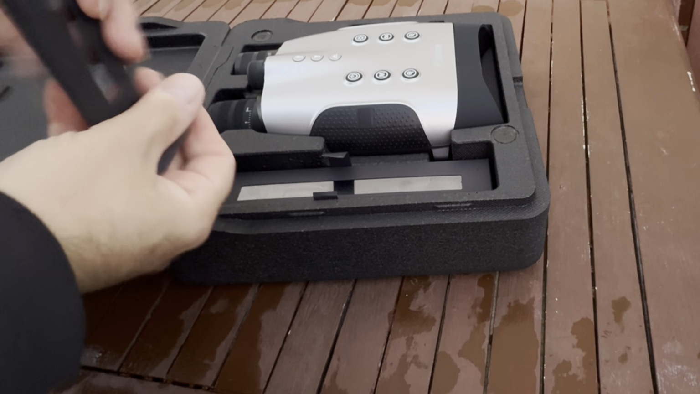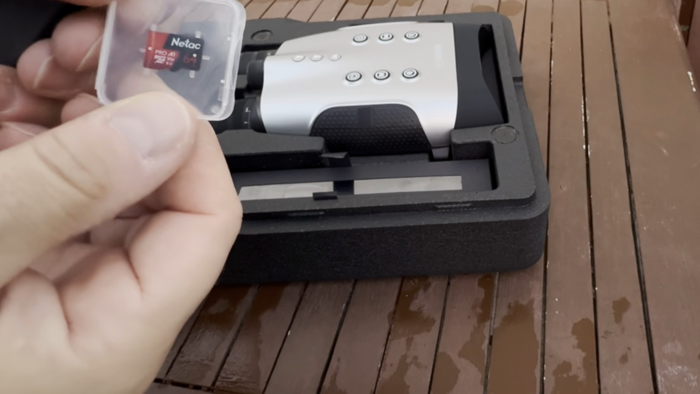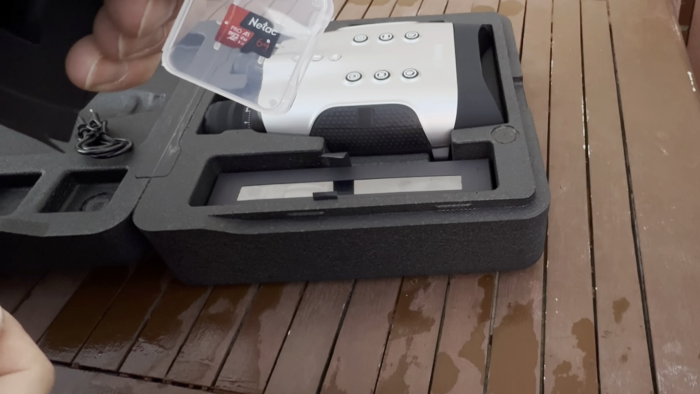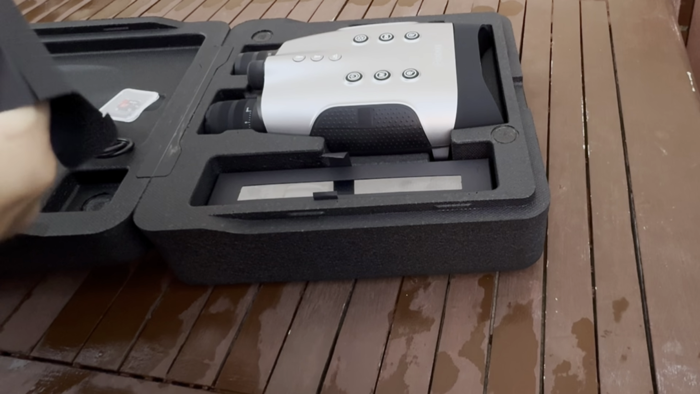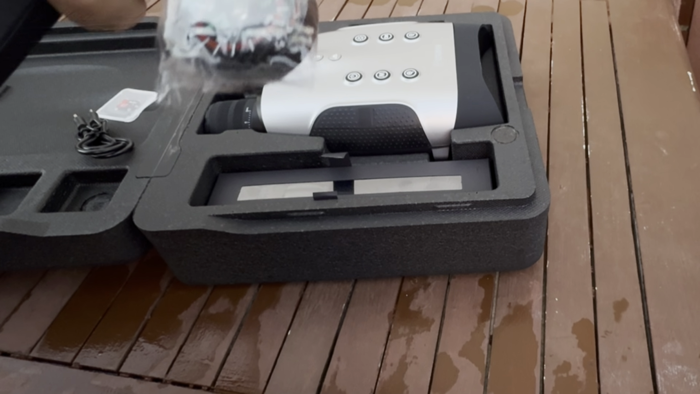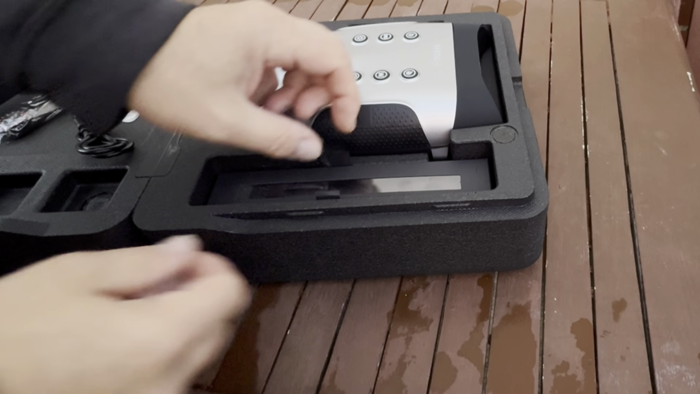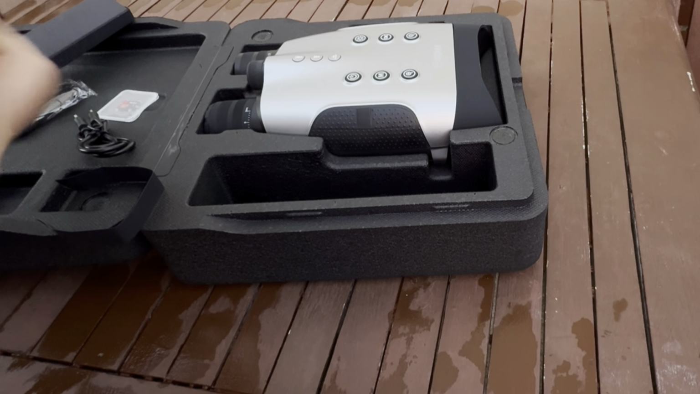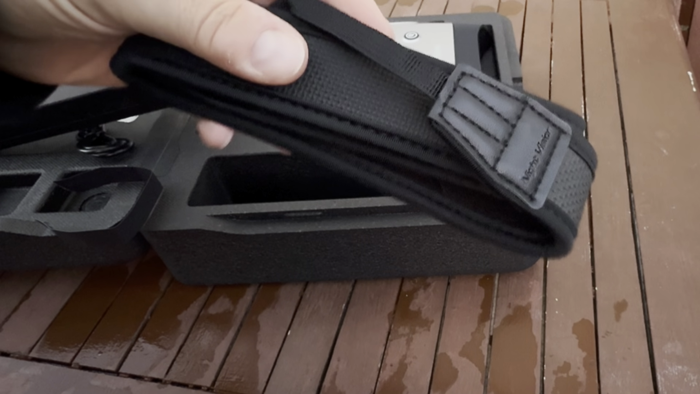Now I looked at this, and this is different from other people. This is a 64 gig memory card for it, so you can do photos and videos and everything, and I'll save it onto the memory card. And then you get a free gift of a little compass on a carabiner. That's that bit. Underneath it, there's two little tabs you lift up, and that has the strap, which I will be using because this is not light.